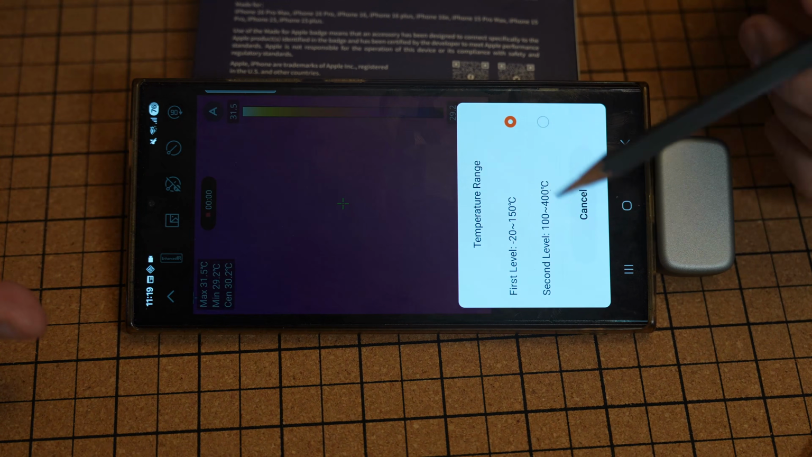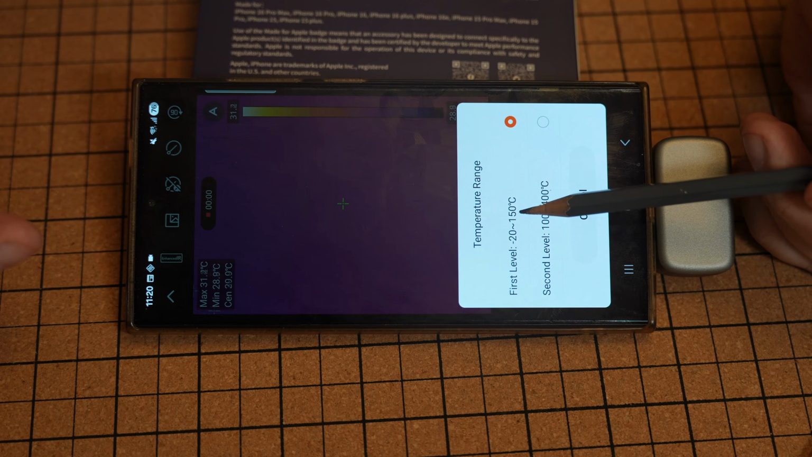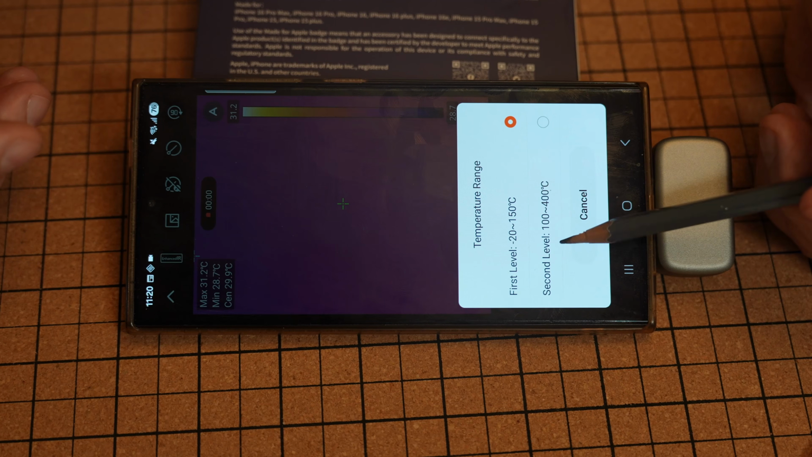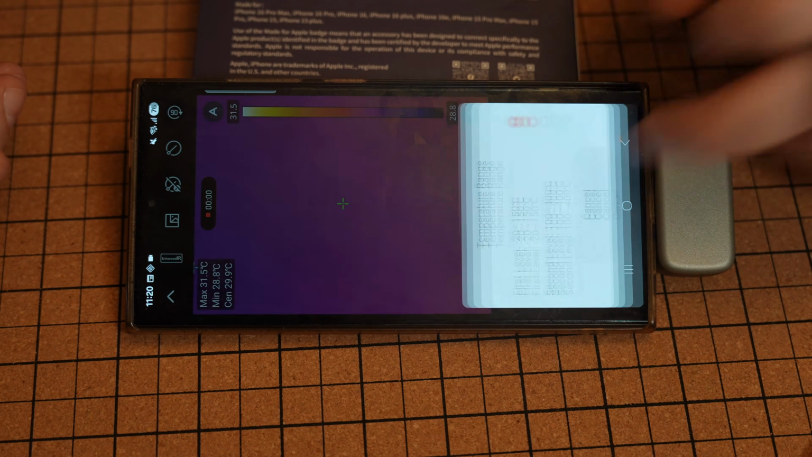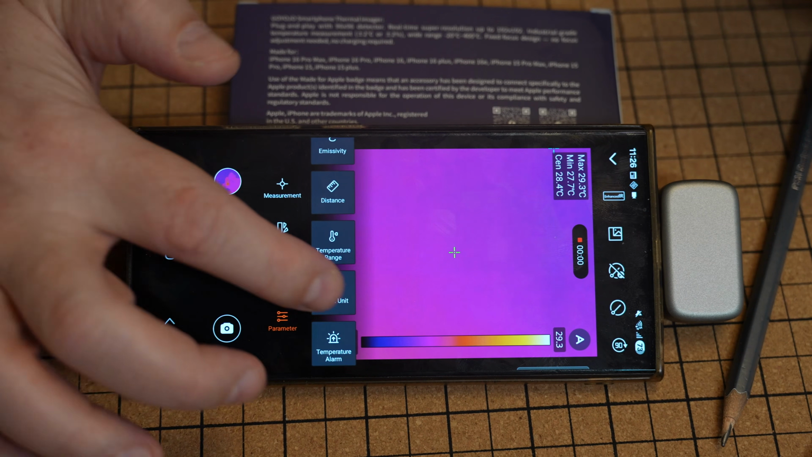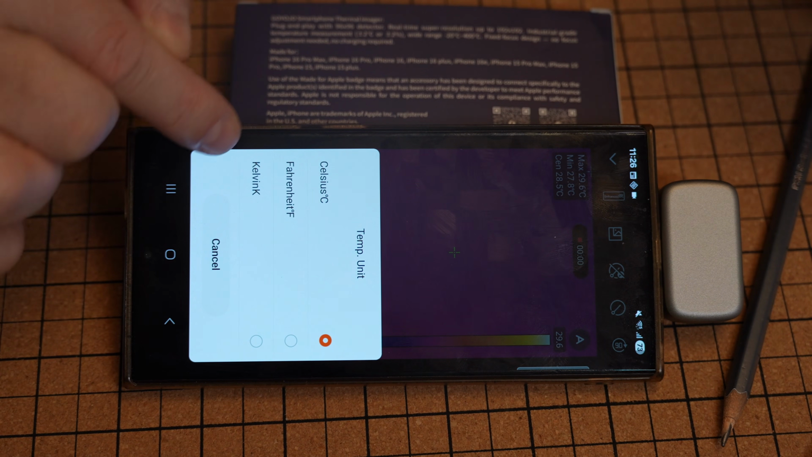Temperature range, and this is already mentioned, 2 modes. First level, -20 to plus 150 degrees Celsius, which I will use most of the time, and the second level between 100 and 400 degrees Celsius. And for users in the USA, maybe this is interesting too, temperature unit, so you can switch between degrees Celsius, Fahrenheit, and even Kelvin.